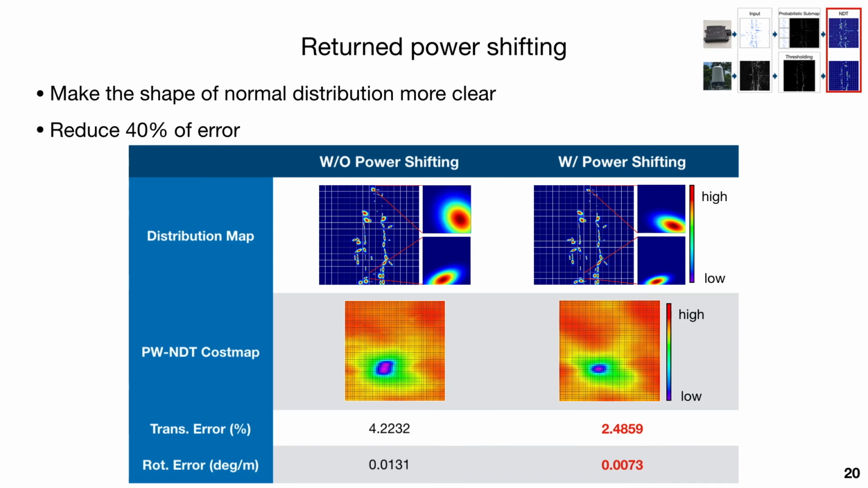From the normal distribution map and the PWNDT cost map, we can see that after power shifting is applied, the shape of the normal distribution is clearer, and the convergence basin of the cost map is narrower, which benefits the optimization. Also, the experiment shows the error was successfully reduced by about 40% after applying power shifting.